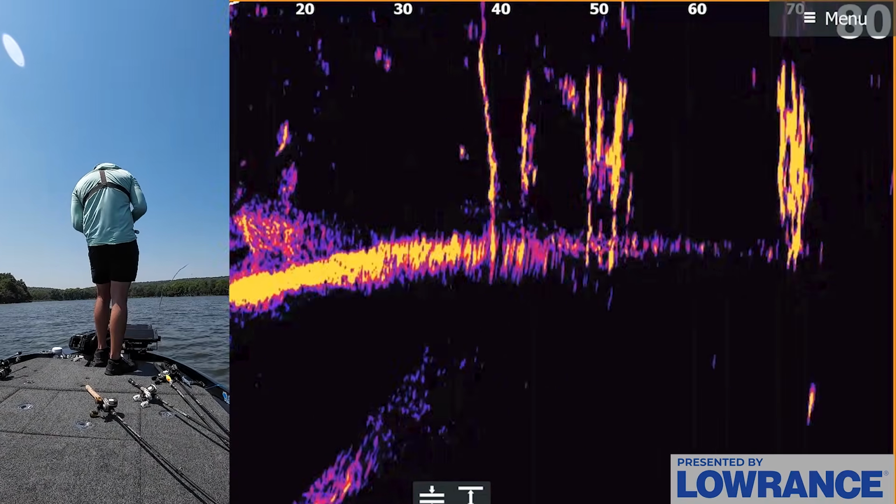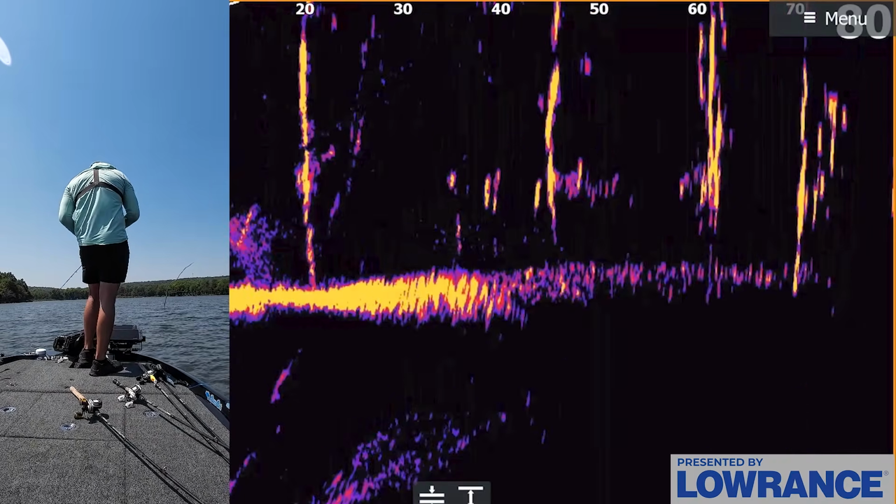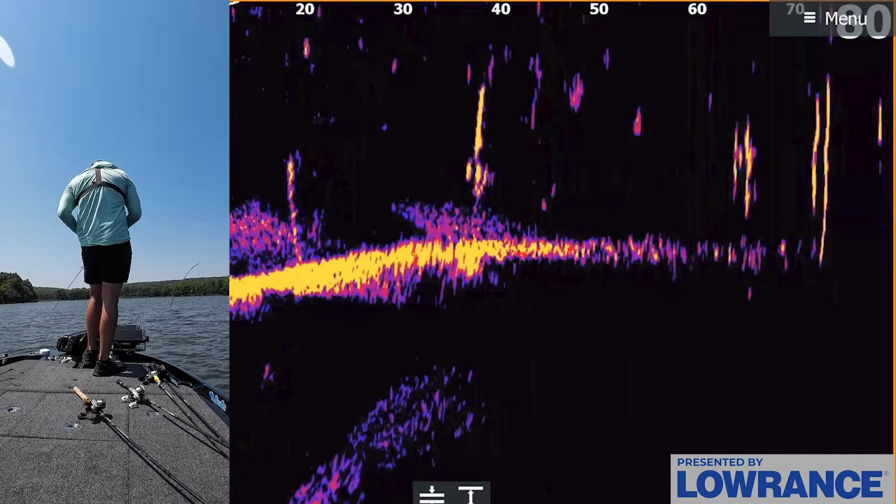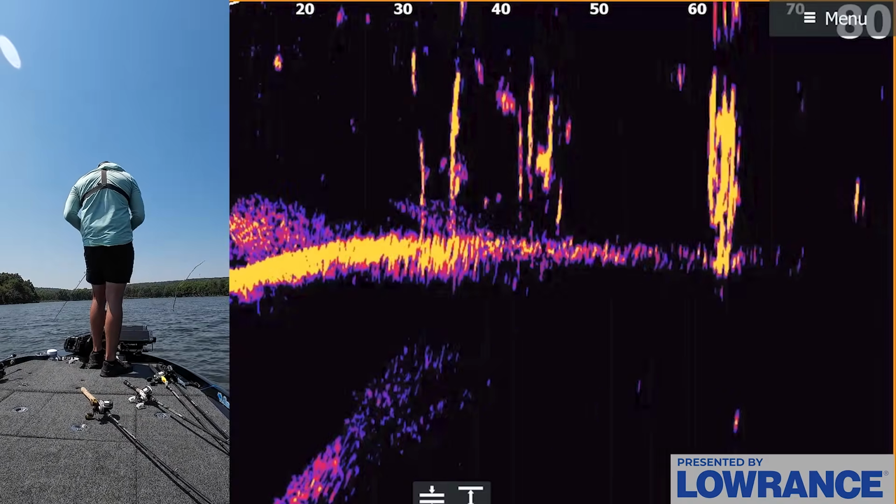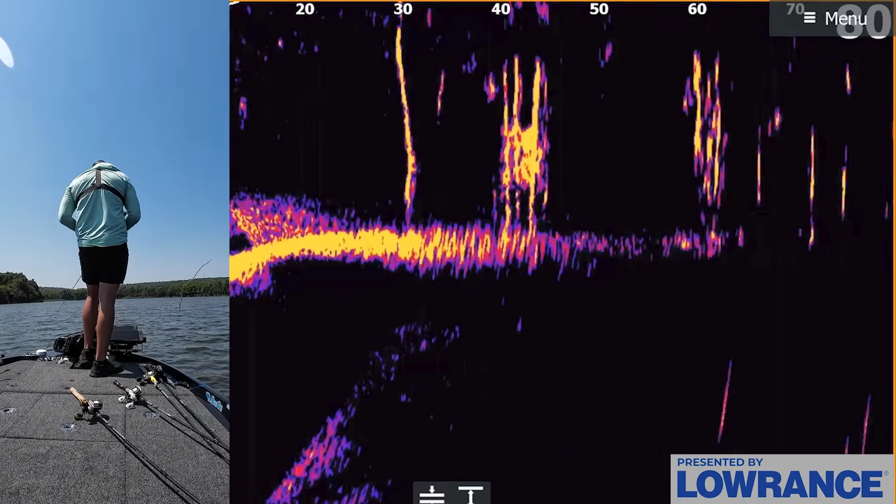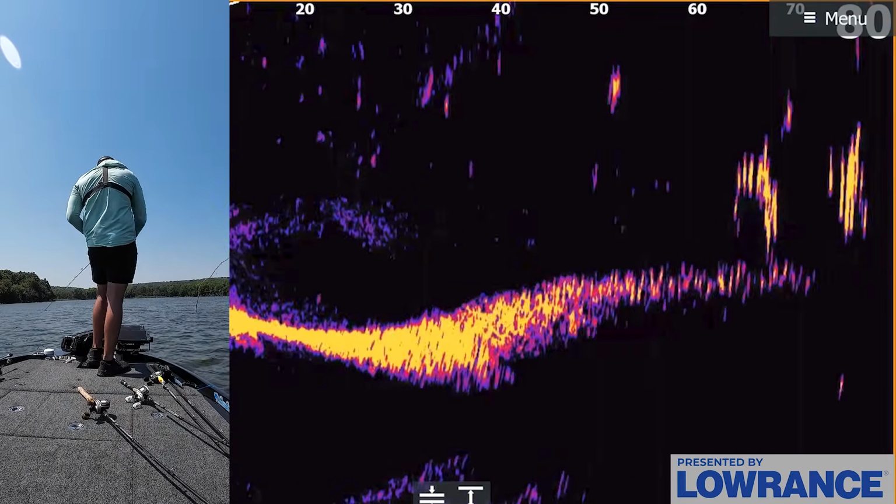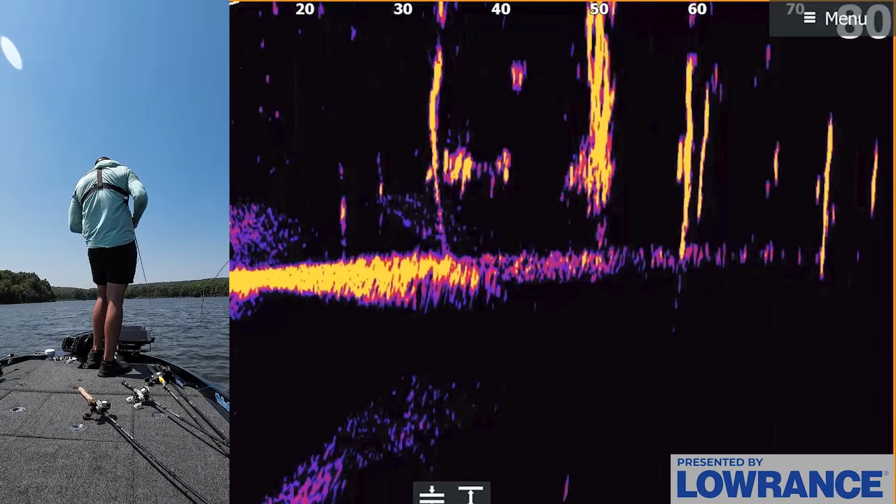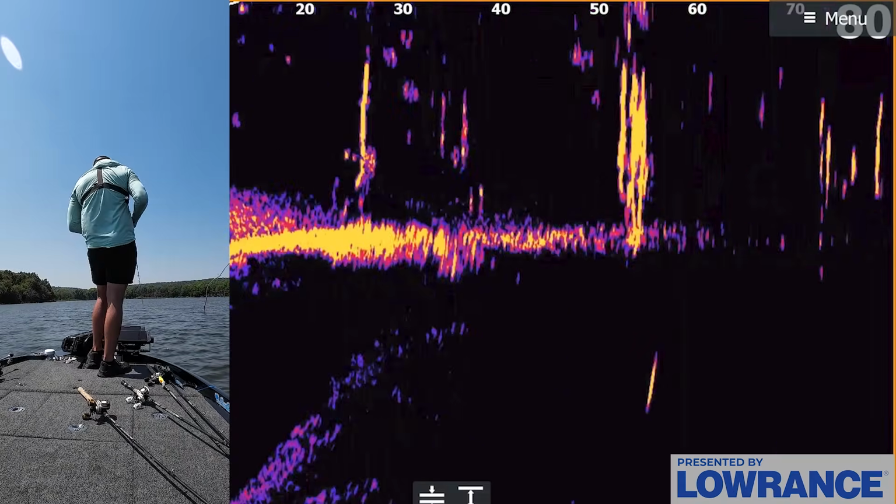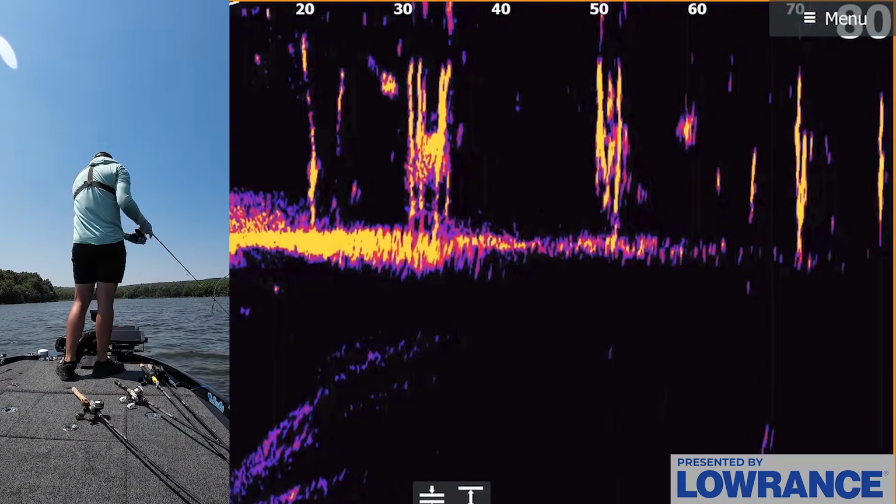I've been throwing a bunch of different stuff, different minnows and worms and different things, and have not been able to get these fish to really commit or get interested in anything other than that glide. But basically what these fish are doing, from what I can tell, is they're setting up close to the channels. The channel's right behind me here. You can see 30 feet out, that's the center of that channel. It's actually kind of getting shallow up here. But these fish are setting up not necessarily in the channel, they're more up on top of the flats, but right next to the channel.